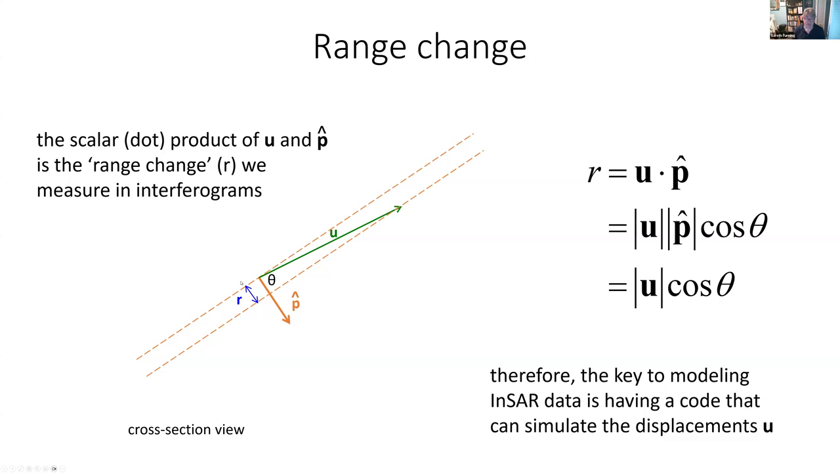So you're taking the component of motion that's in the pointing vector direction, and that's what you can identify with InSAR. And so yes, we will show you in many cases interferograms that have range change in them, and we use that then to try and understand the process that happened to the ground. And the trigonometry is on the right if you care to look at it.